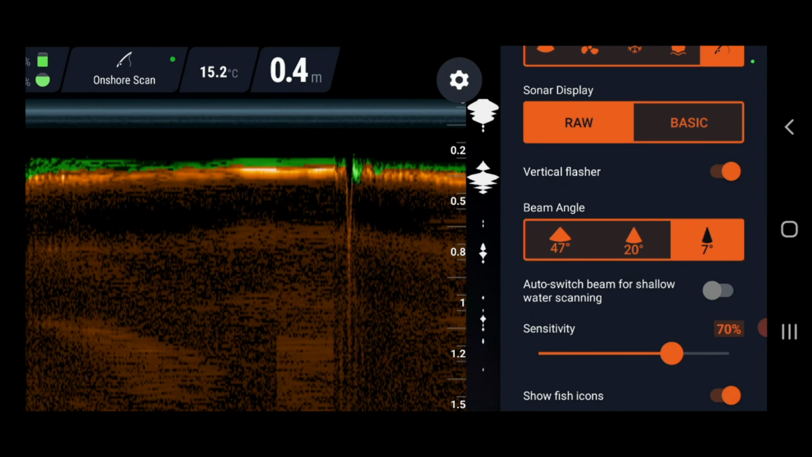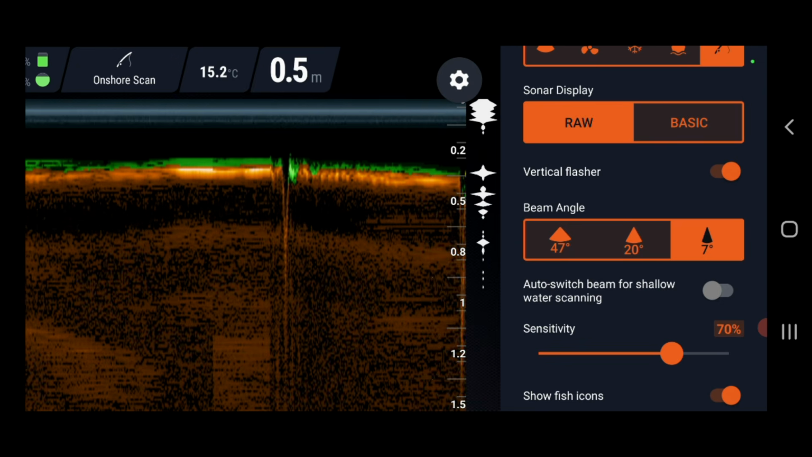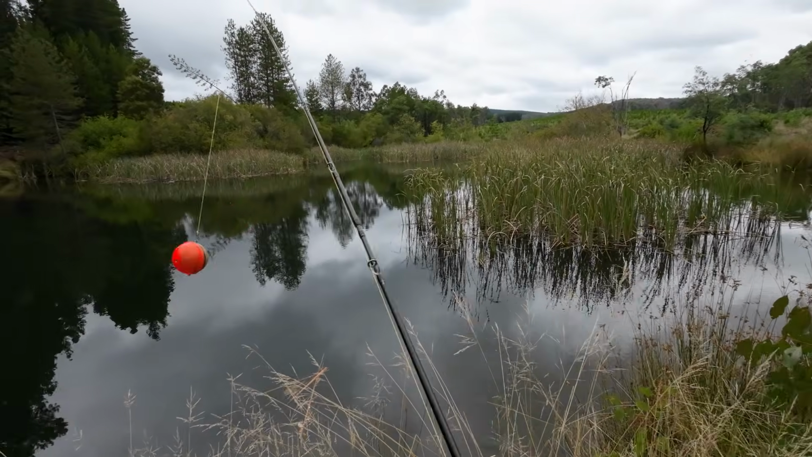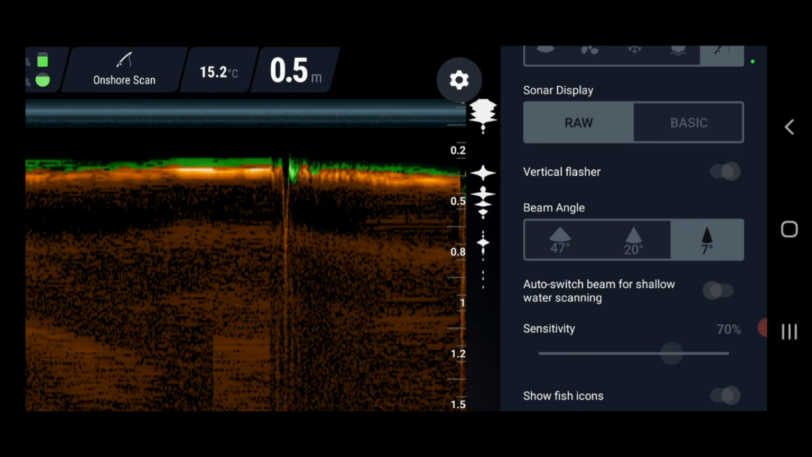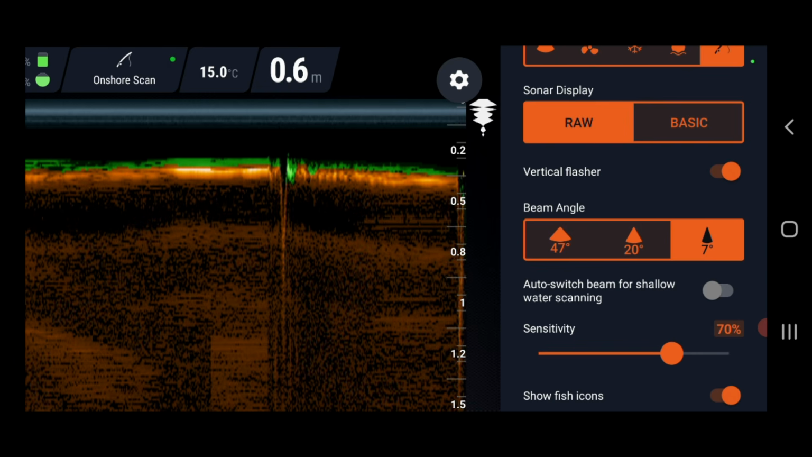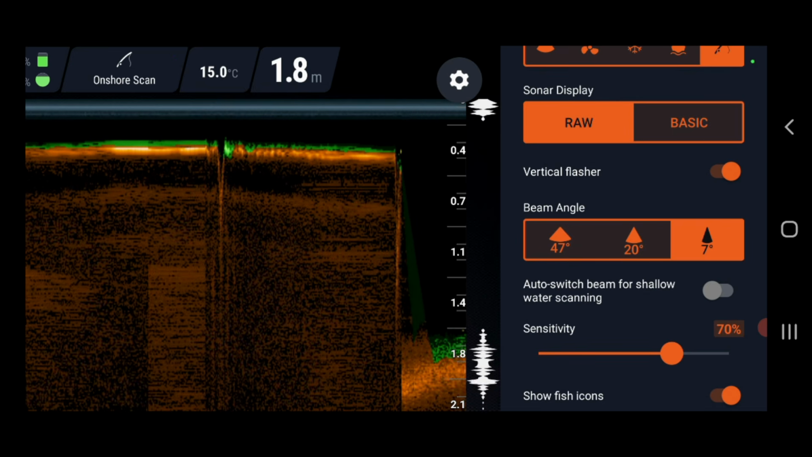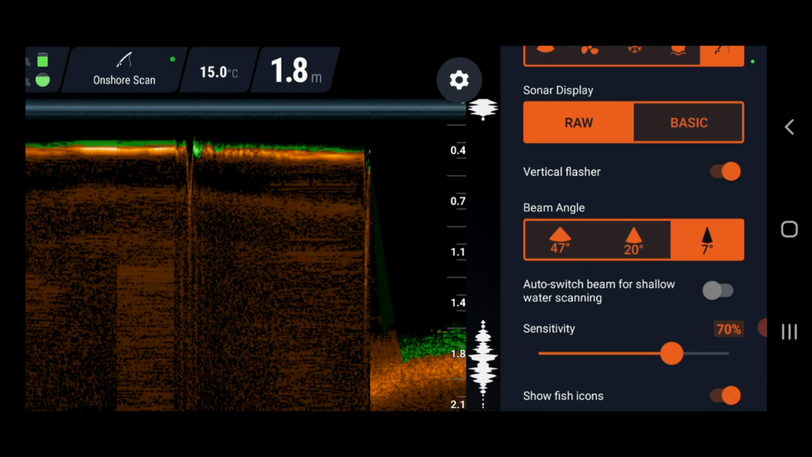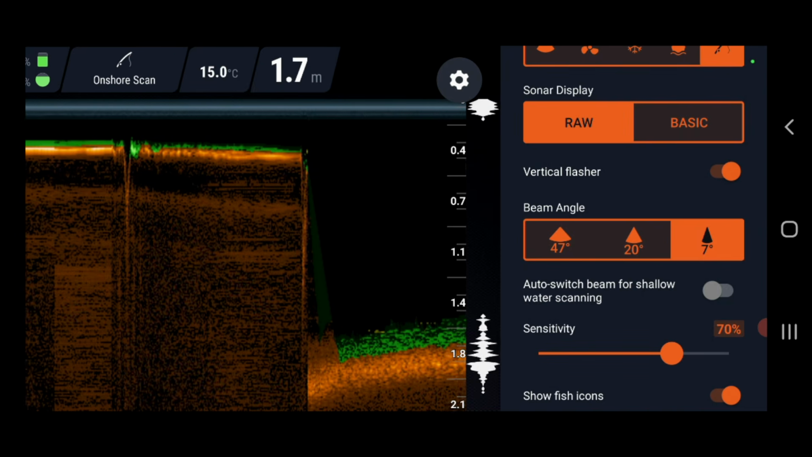20 and 7. 7 is for shallow water, or you can just have it on the auto, which will make it zoom in and out all by itself. Now if I cast that out deeper, while it's in 7, let's have a look and see what happens. It says too shallow or too deep, but just give it, there it goes. Sometimes you've got to wait a couple of seconds for it to pick up the satellites. It's telling me 1.8, so I'm in 1.8 metres just out there.